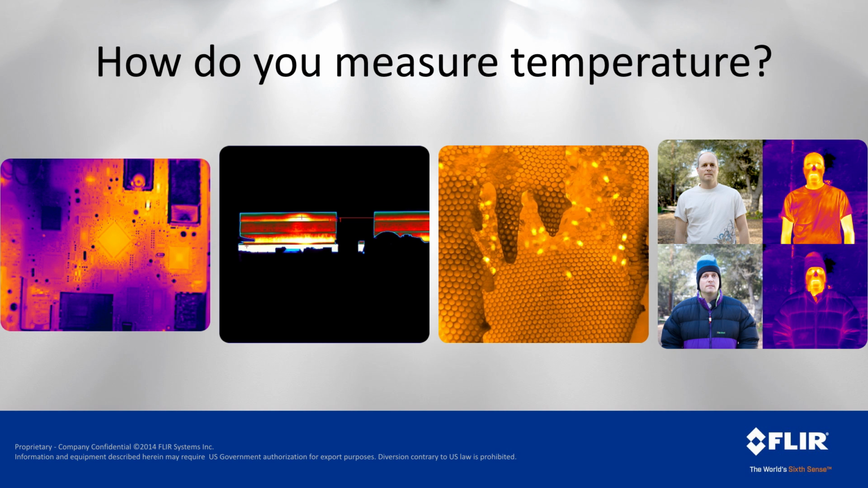So how do you measure temperature currently? Well, if you're using some of the legacy forms of temperature measurement like thermocouples, spot pyrometers, or maybe you're not even measuring temperature at all in your product, you may not be getting the full story. An infrared camera gives you tens or hundreds of thousands of points of non-contact accurate temperature measurement to help you out in all phases of your product development cycle. The R&D phase, the manufacturing process phase, the quality assurance phase, and then also the sales and marketing aspect there.